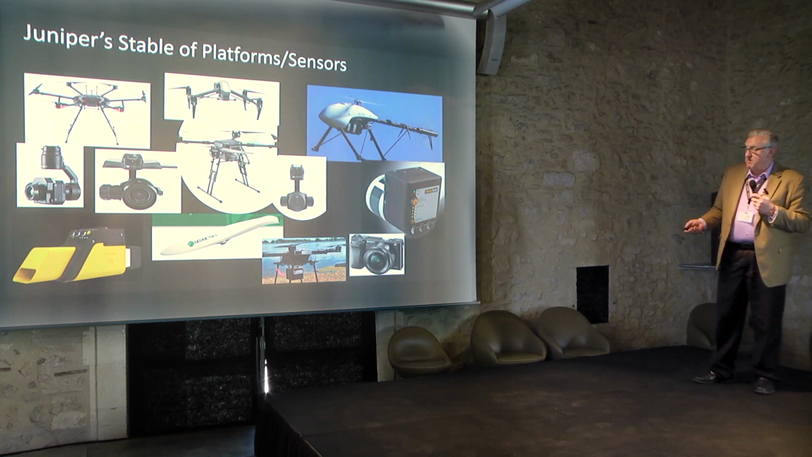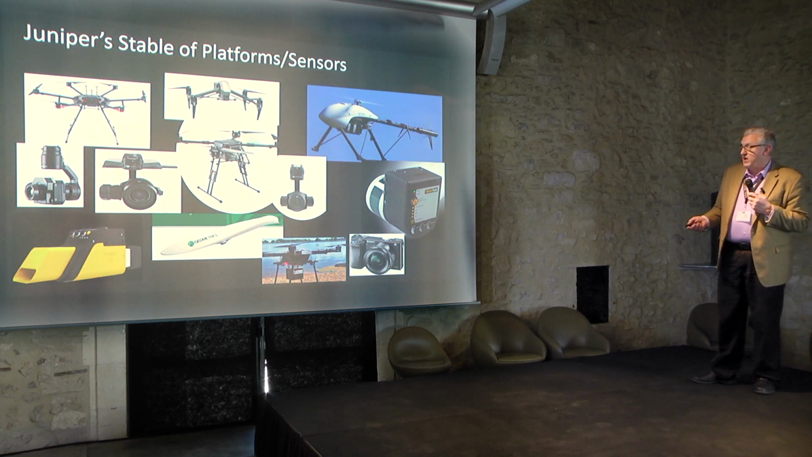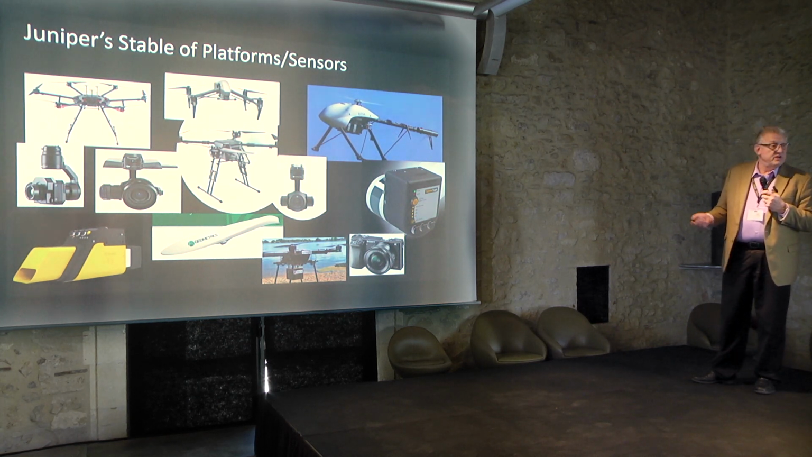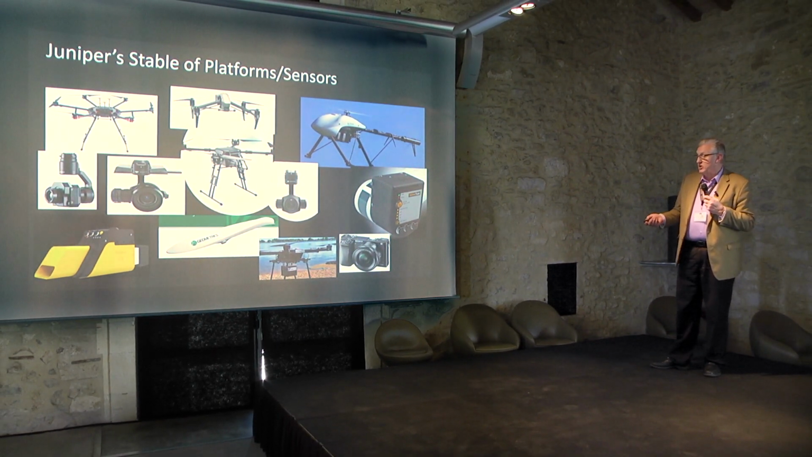And then this is a bathy LiDAR from a group out of Boulder, Colorado called Astrolight. We worked with them to test their bathy LiDAR as well. It's a green laser bathy LiDAR, a really good product.